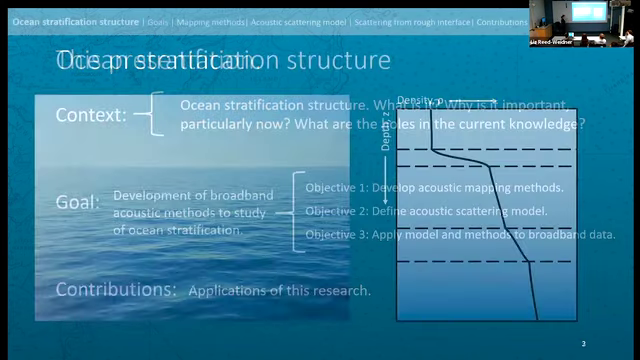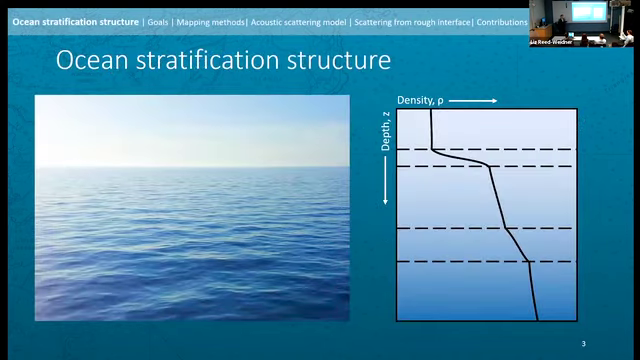So starting with the ocean, starting broadly. If you're standing on a beach, on a dock, you're looking out to the horizon, you're seeing likely this sort of expanse of blue sameness. And that might give you the impression that the ocean, the water column, is relatively homogeneous, but it really is not at all. It is generally consisting of a series of increasingly dense layers. And we actually use the vertical density structure of the ocean to quantify stratification.